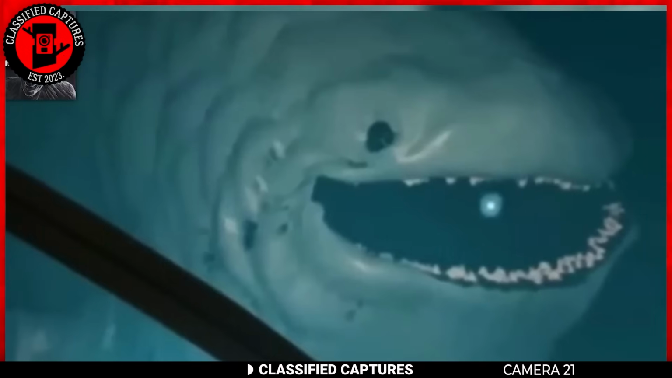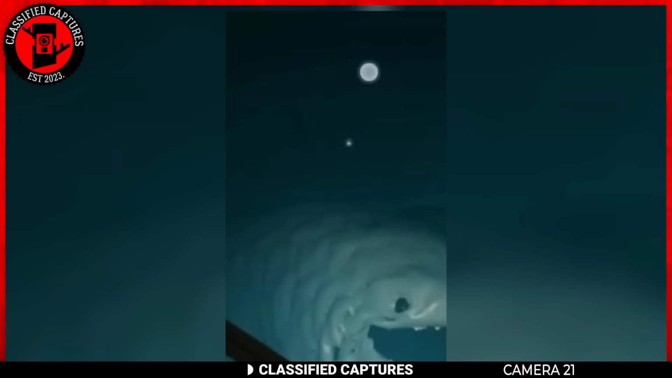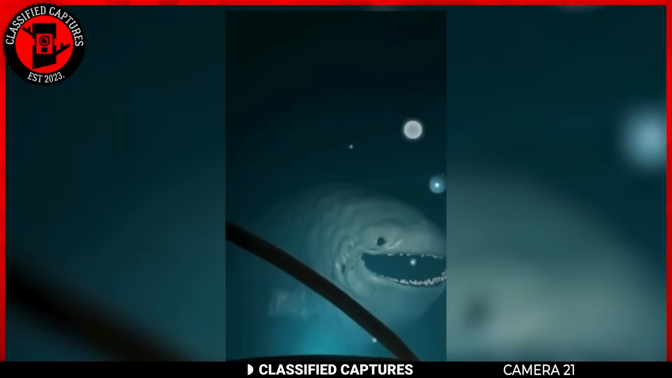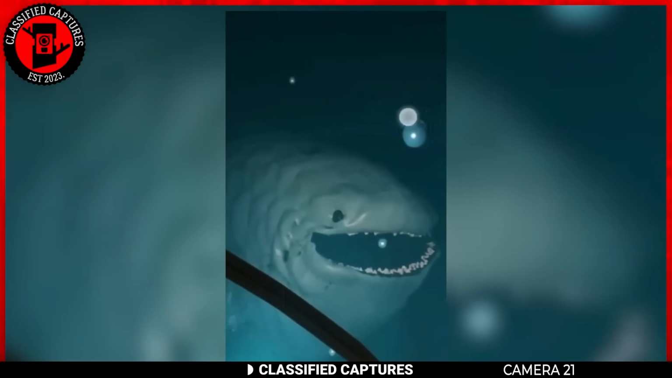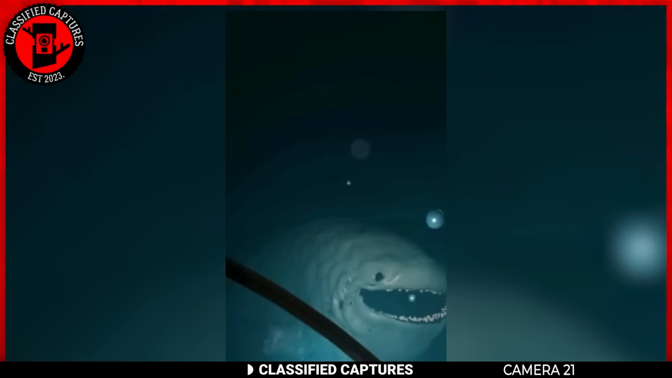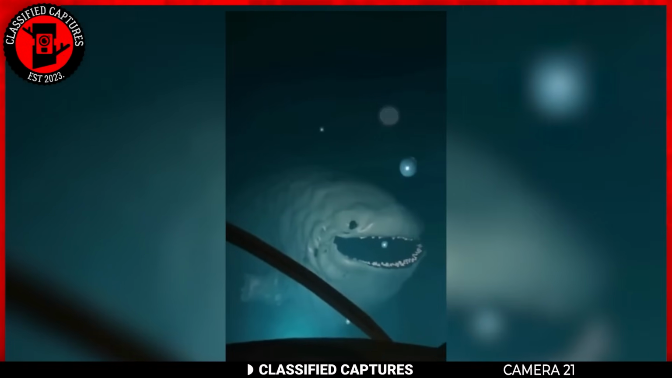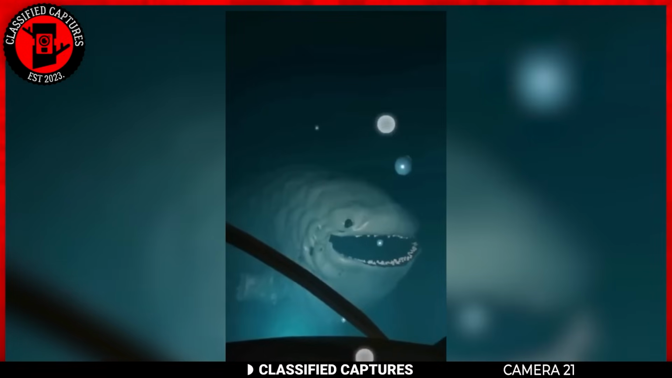The underwater world is a realm where fantastical creatures may still remain hidden from our knowledge, and every discovery like this reminds us of the captivating secrets yet to be unveiled beneath the waves. Share your own thoughts and speculations about this extraordinary sea creature. It's evident that the ocean's mysteries run as deep as the waters themselves.